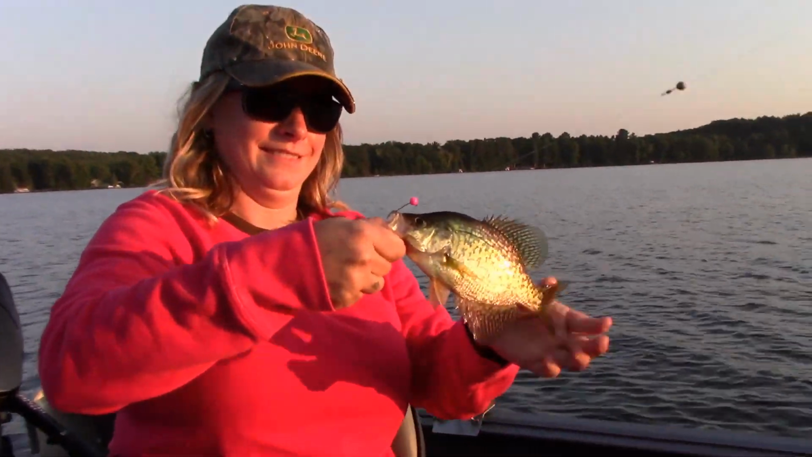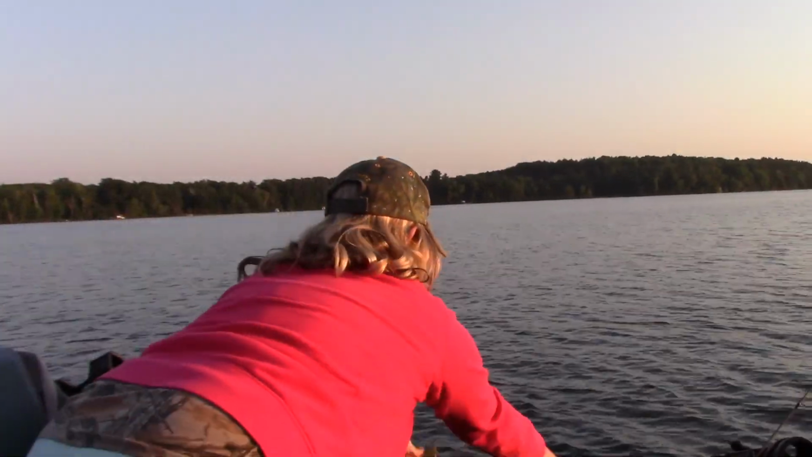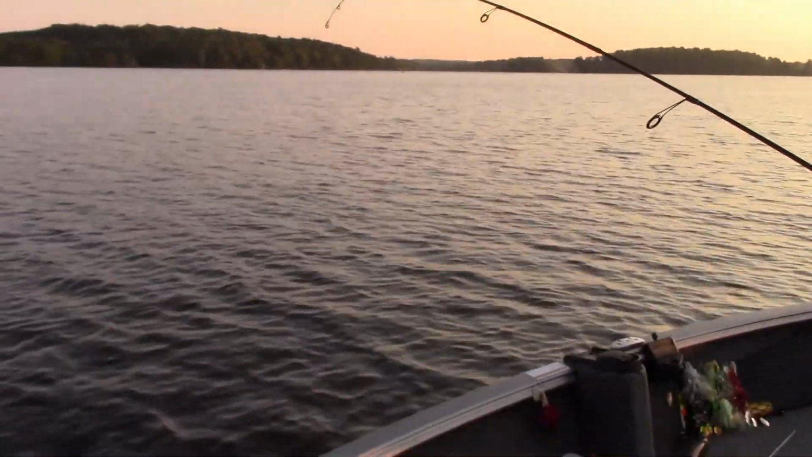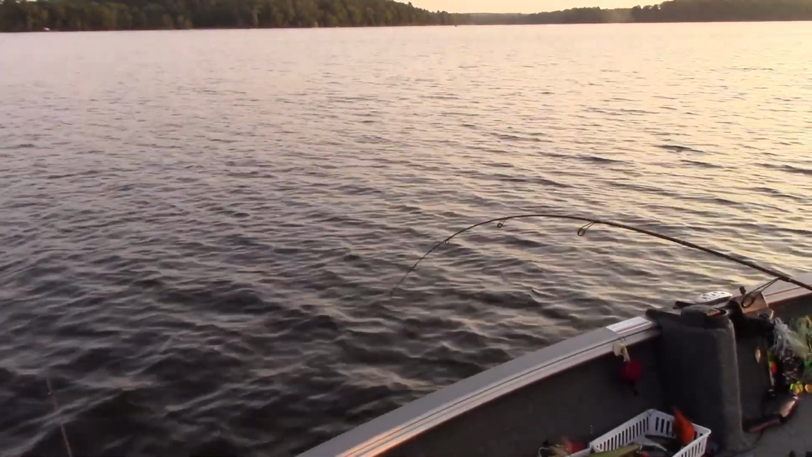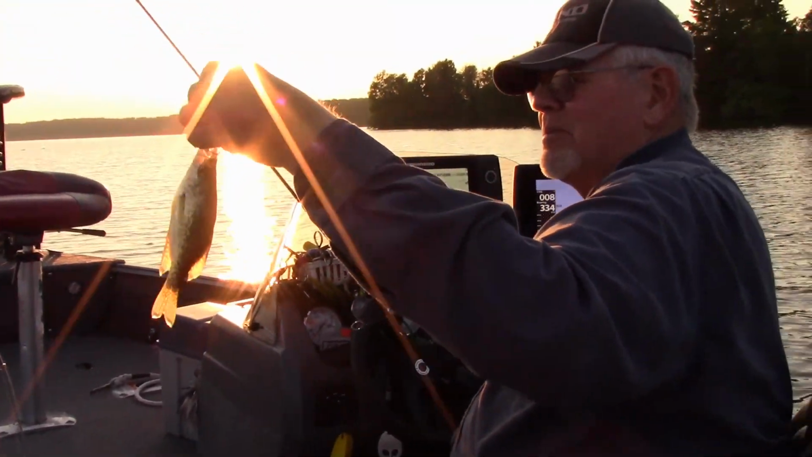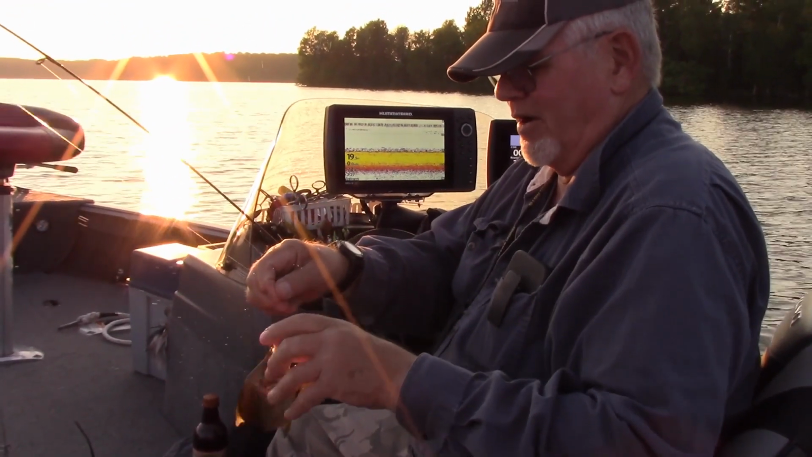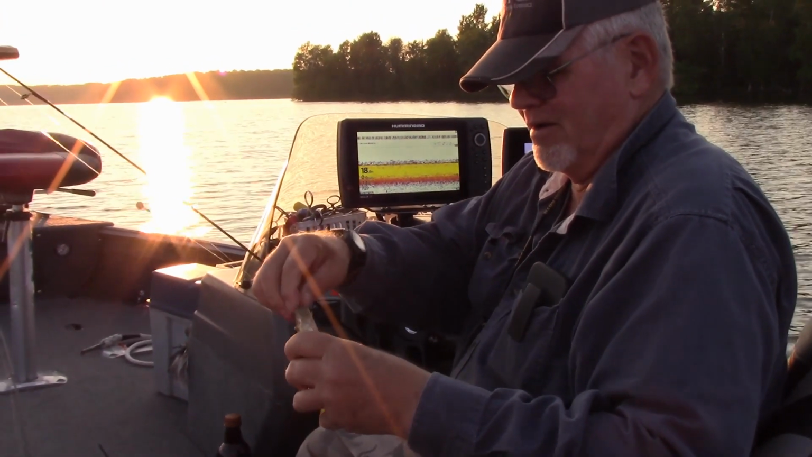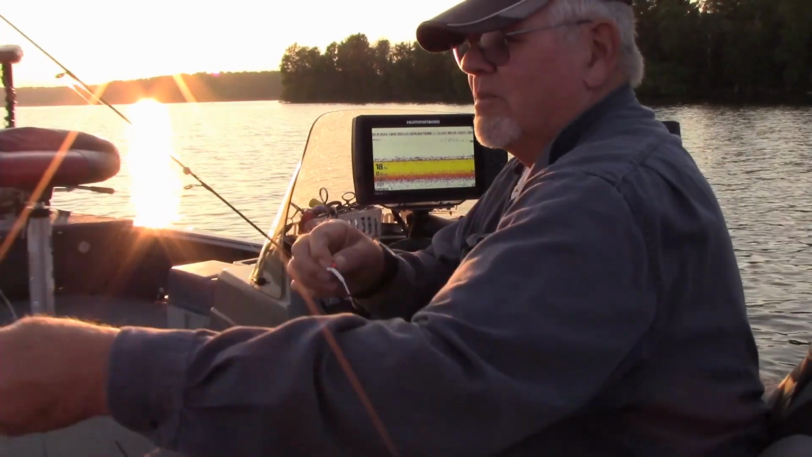Here's another decent one. Ah, that's a little small. Yeah. We'll put him back. We'll release him, get bigger. Oh, yeah. Crappie, another one. We got a lot of fish here in the last hour. We have caught a lot of fish here. Not a lot of big ones, but a lot of crappie. Nice time. And enough to have a fish fry anyhow. This one here will go back. There you go. Mr. Crappie, go back in the lake.